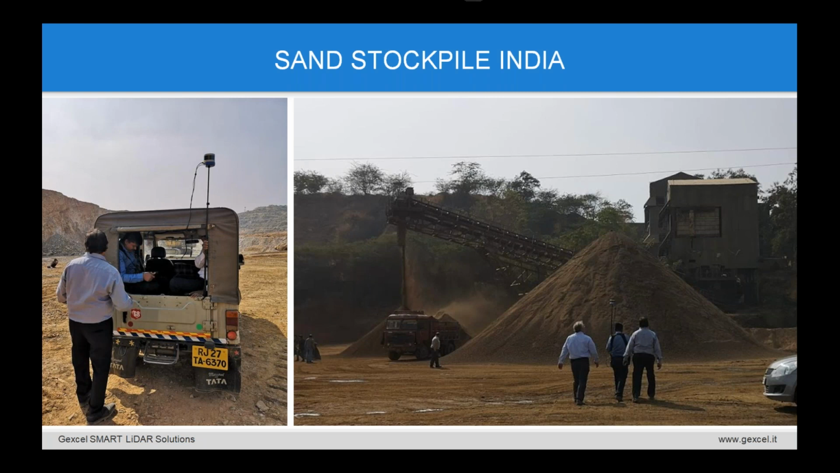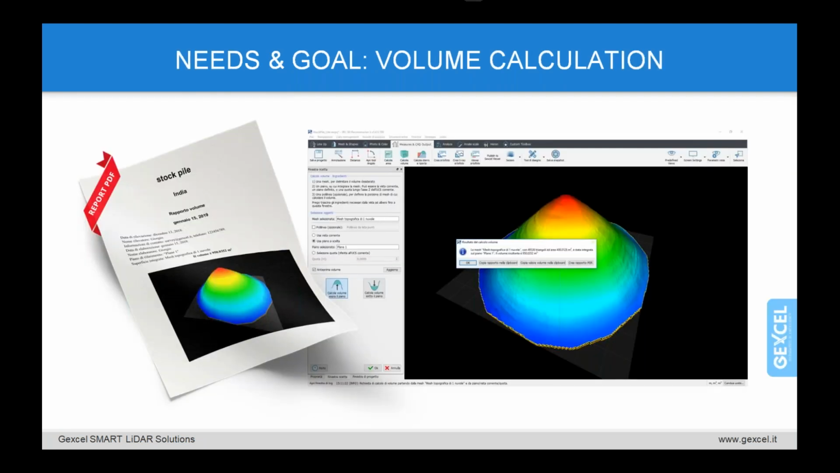The mining company was used to carrying out pile measurements by GNSS, but the daily extension of the site put them in the condition of searching for a solution to increase productivity, cut operational cost, increase the operators' safety and get accurate models to define the volume of the stock materials. So the need in this case was to get the volumes of the stockpile as fast as possible. And let me add that this is a common goal in this kind of industry.